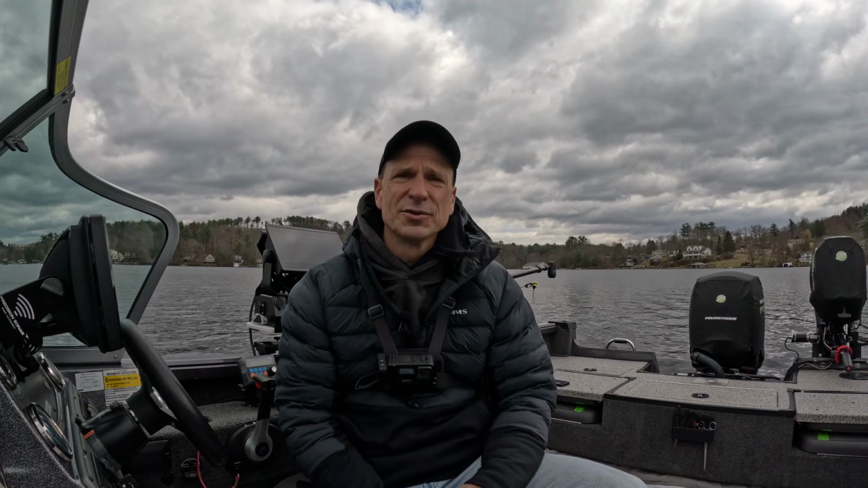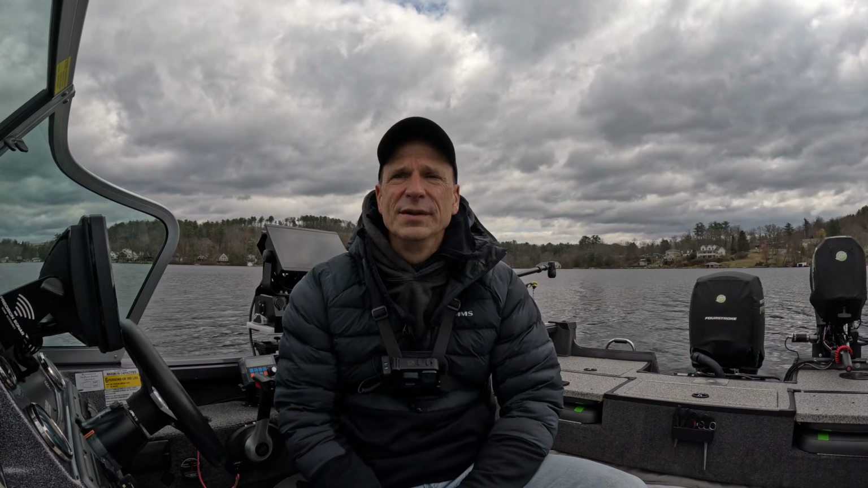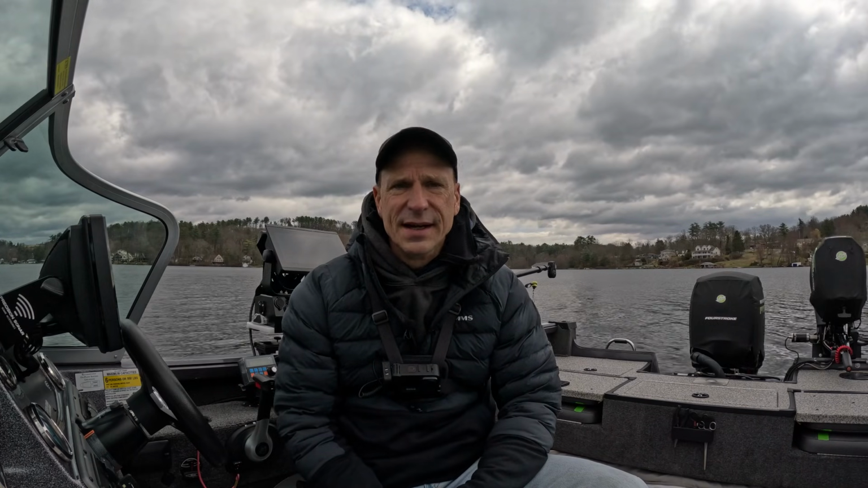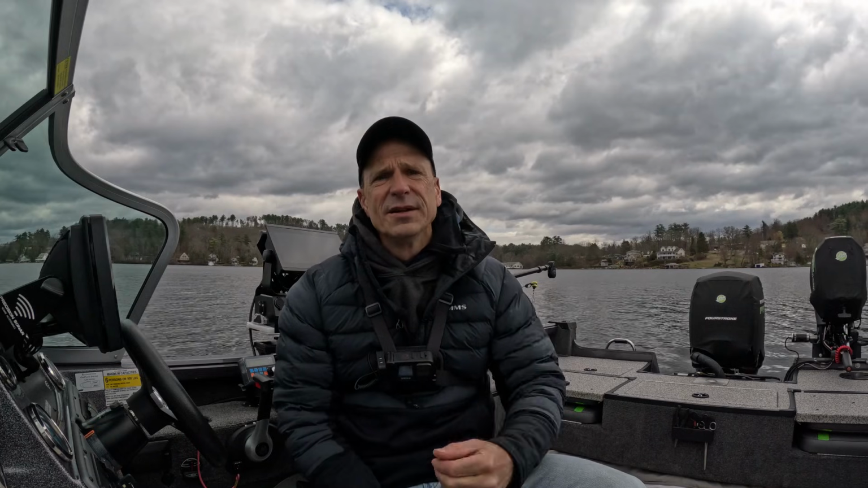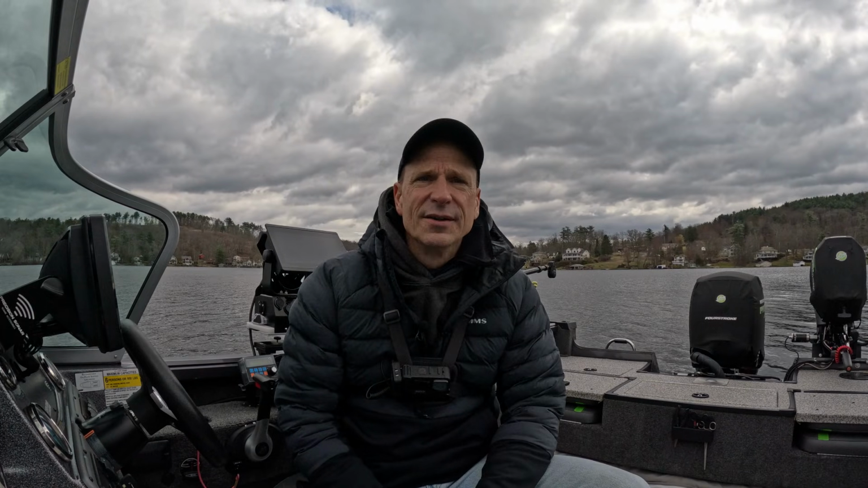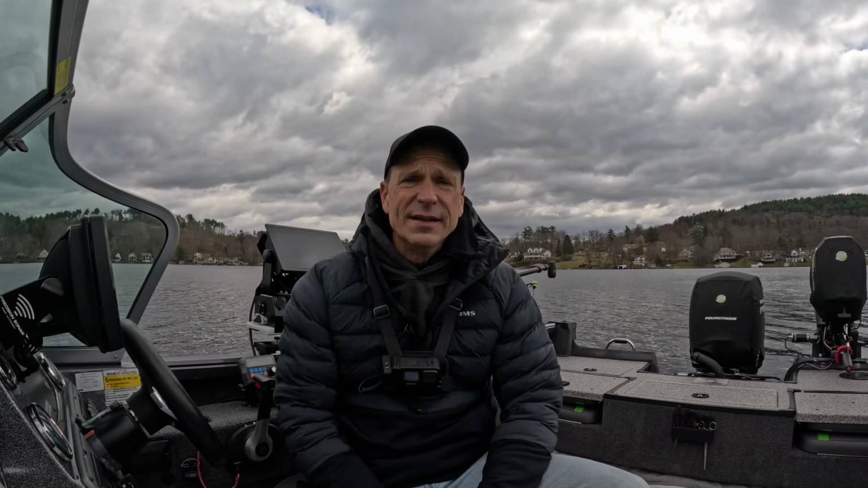Now, keep in mind, the tree gives you a very good return. So if you were using something like a small spoon or even a small stick bait, you probably wouldn't get as much out of the range as we saw today with the trees. But still, it was good to get out, try to answer some of these questions for you guys. Hopefully it helps you out when you get out there and try to troll with these things. And definitely, it is a useful tool when you're trolling.